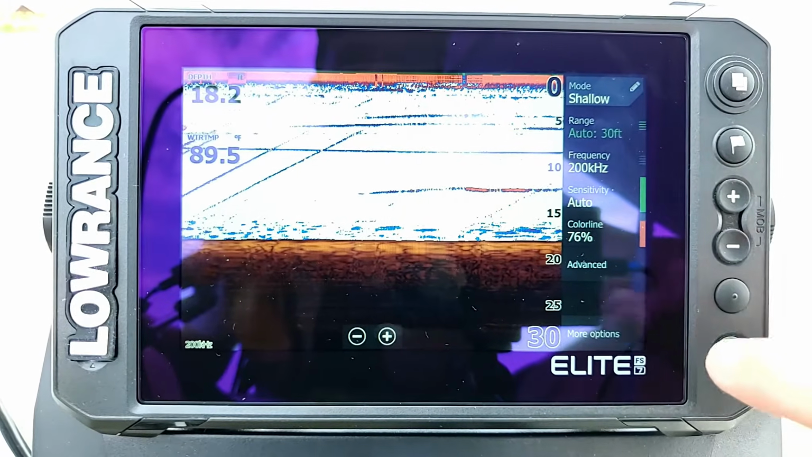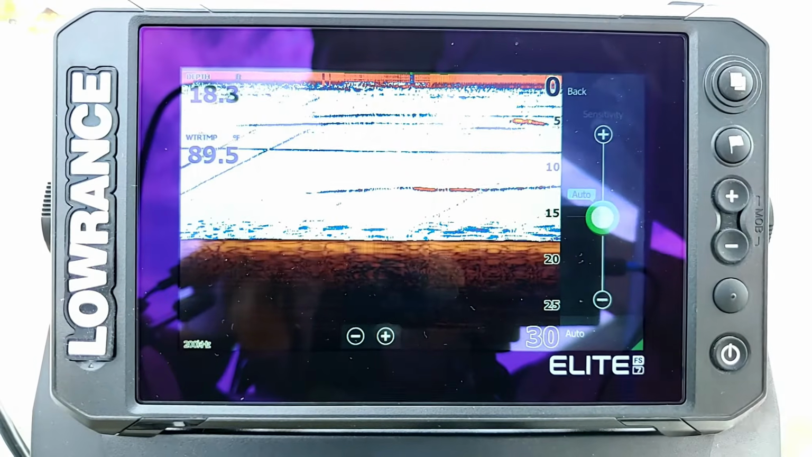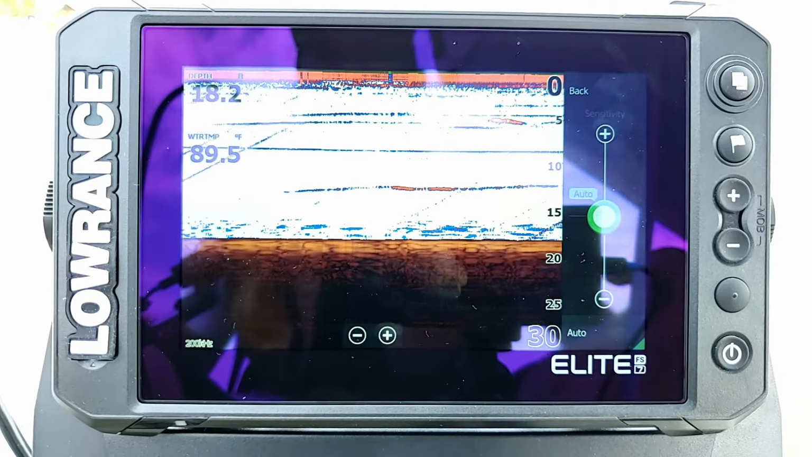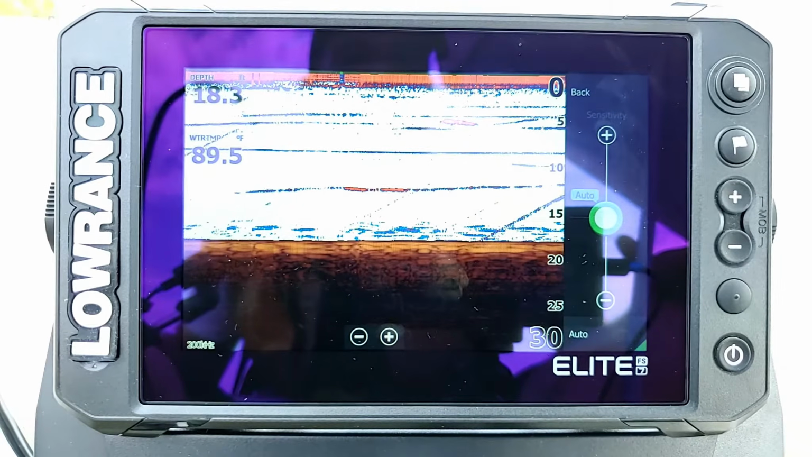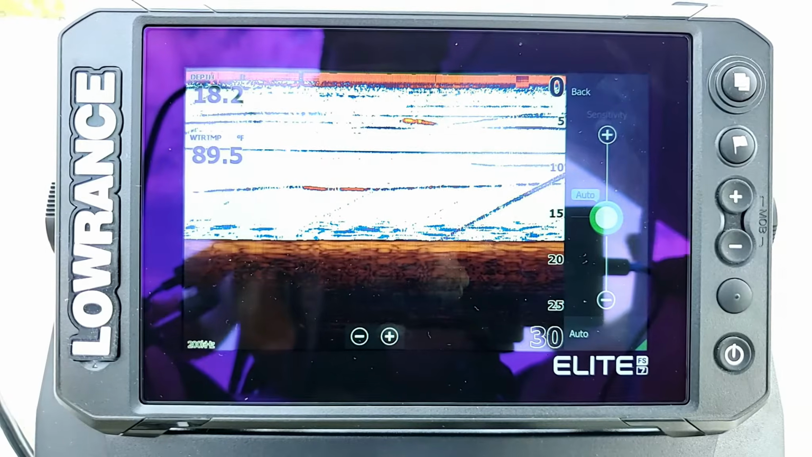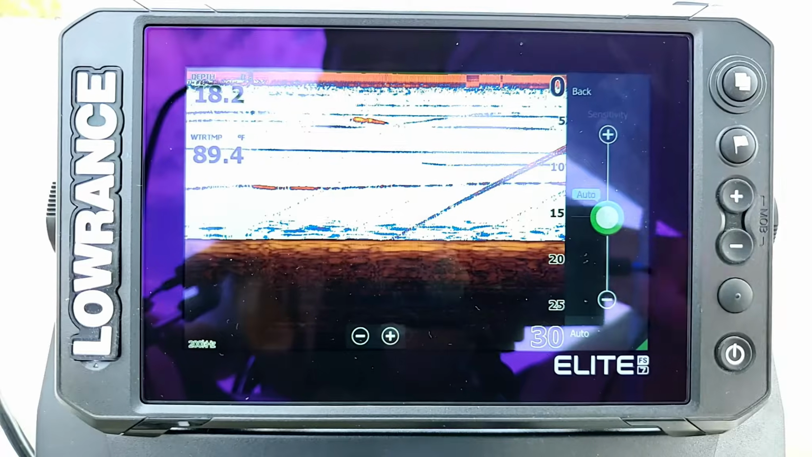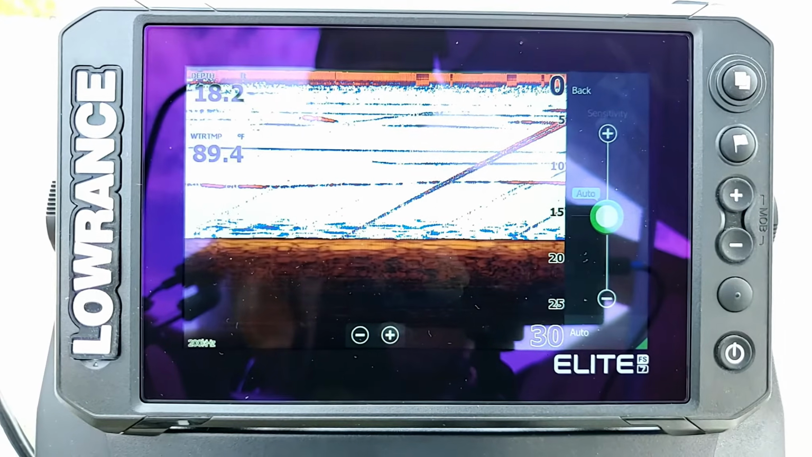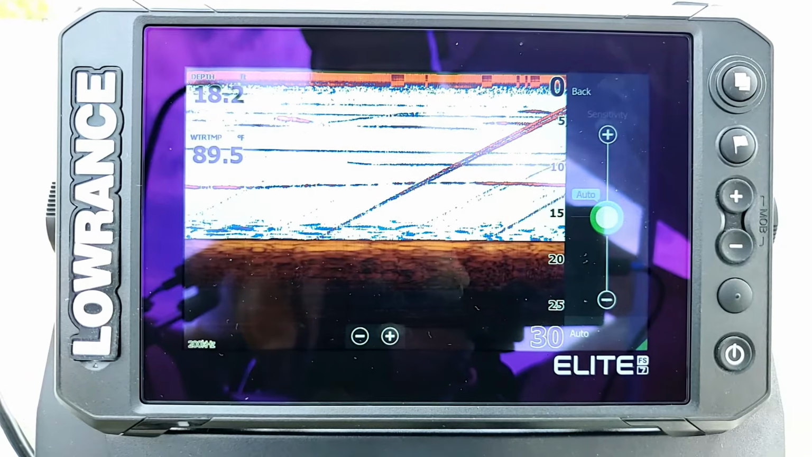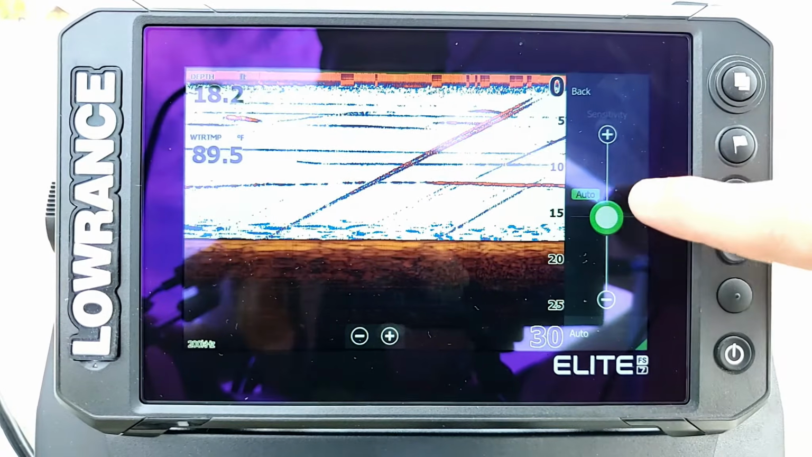Now our next option here is going to be our sensitivity. Let's go ahead and click on it. I have mine set to auto. I really recommend just leaving it on auto most of the time, unless for some reason you're getting a lot of clutter on the screen or you're just not picking up anything at all. Auto is probably your best option, because this unit is smart enough to detect differences in the water. If it feels like there's too much clutter or it's not picking up enough, it'll automatically adjust that sensitivity level.